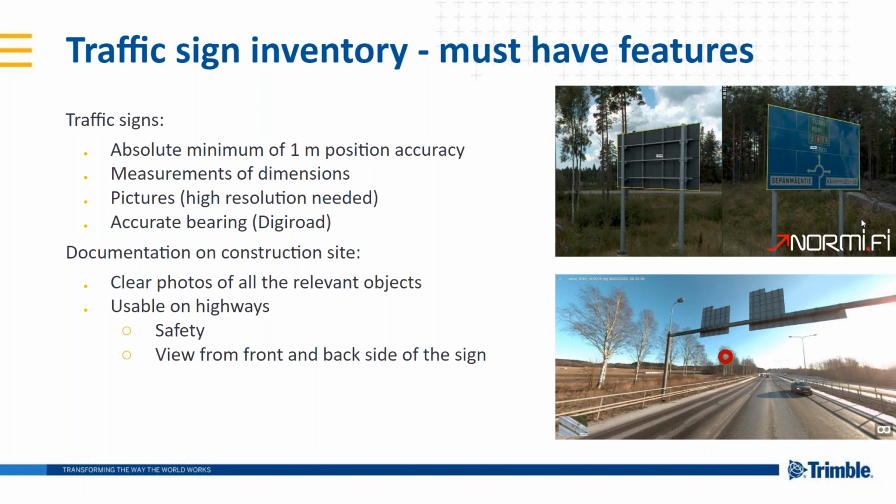Also, we have to have accurate bearing. This is especially important in Digiroad, where we export the data, and we have to have knowledge of which direction the sign is actually facing, so we know what its purpose is and how it directs the traffic and that sort of thing.